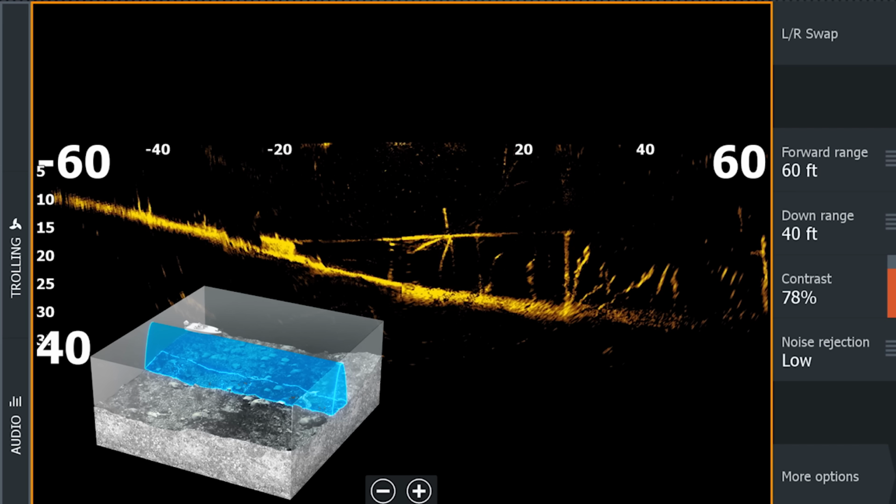So I want to just blow these up a little bit more just so you can see them and get a better understanding of how these views are going to look. So we'll look at the 180 view first. As you can see, the orientation of this is almost like side imaging, where we have the zero line in the center of the screen, and then to the right and left, we're looking out 60 feet.